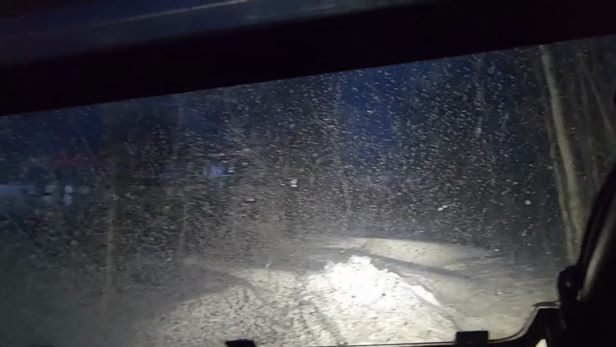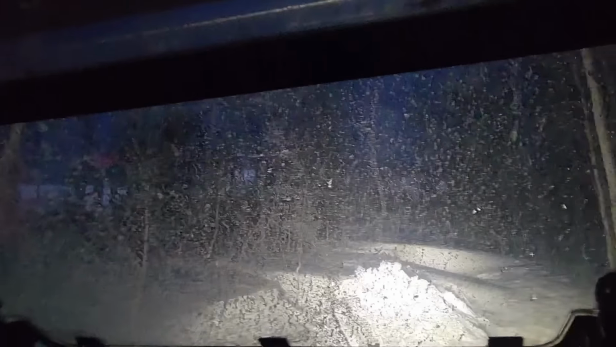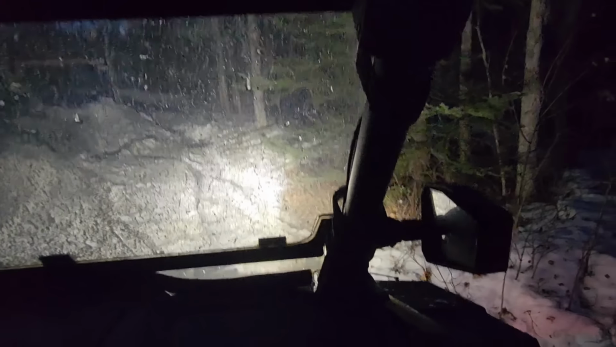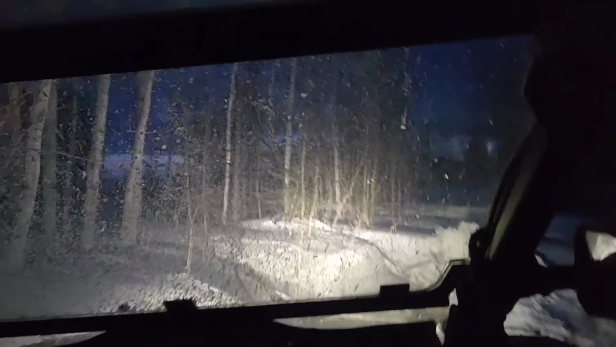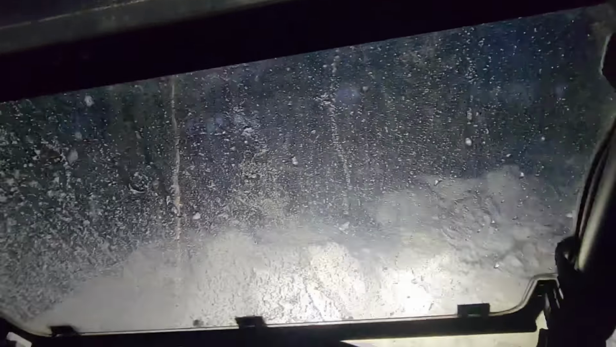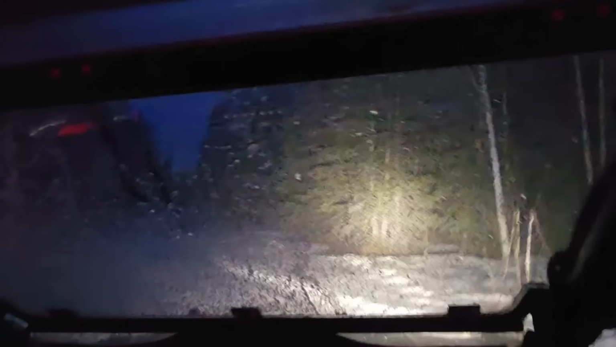Once we get out of here and get back to the trail, he is going to have to wash off the windshield so I can see, even though he has a very bad habit of only washing this side. Trying to get pointed toward the trail. There we go.